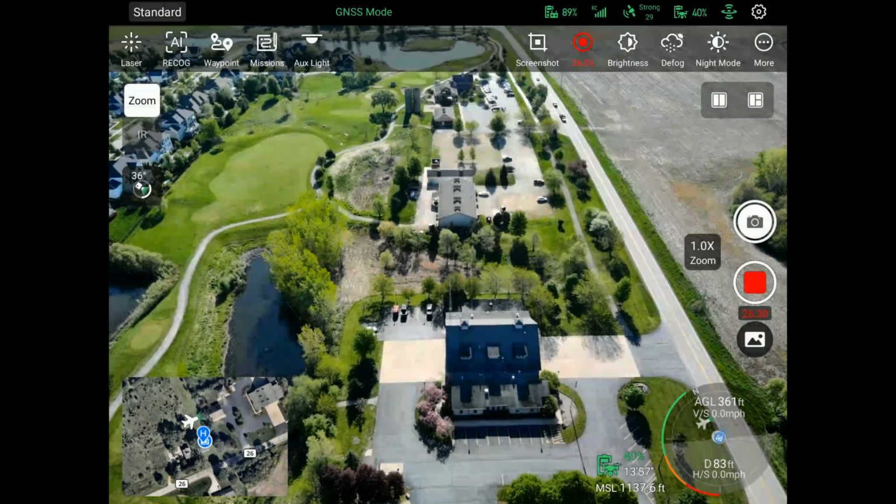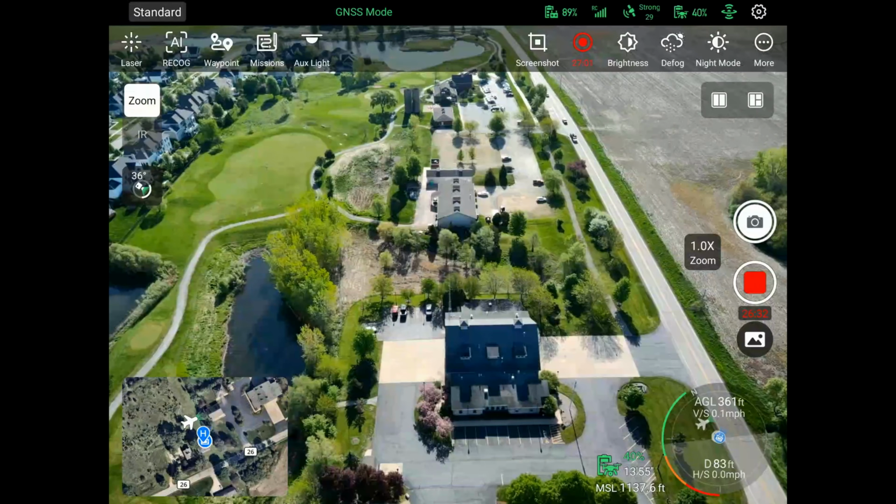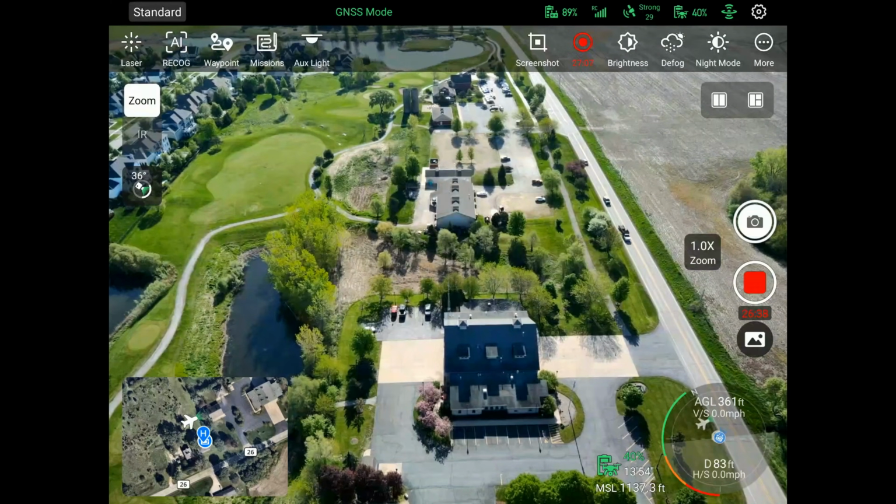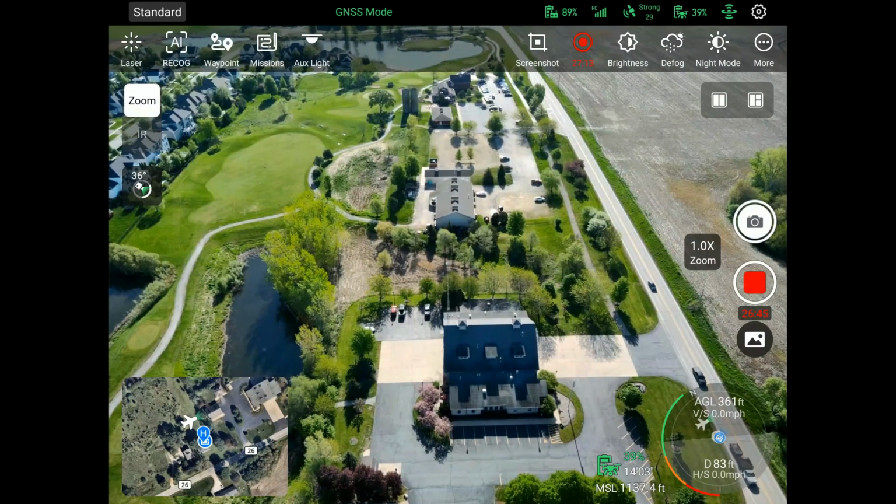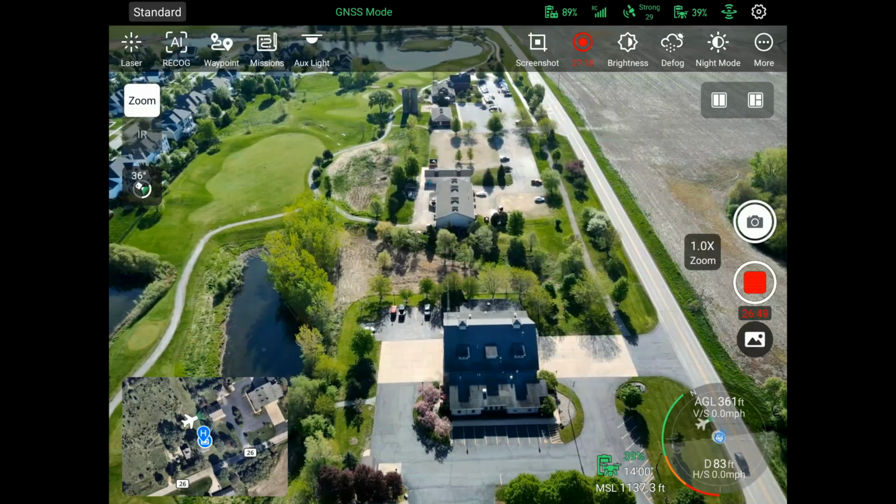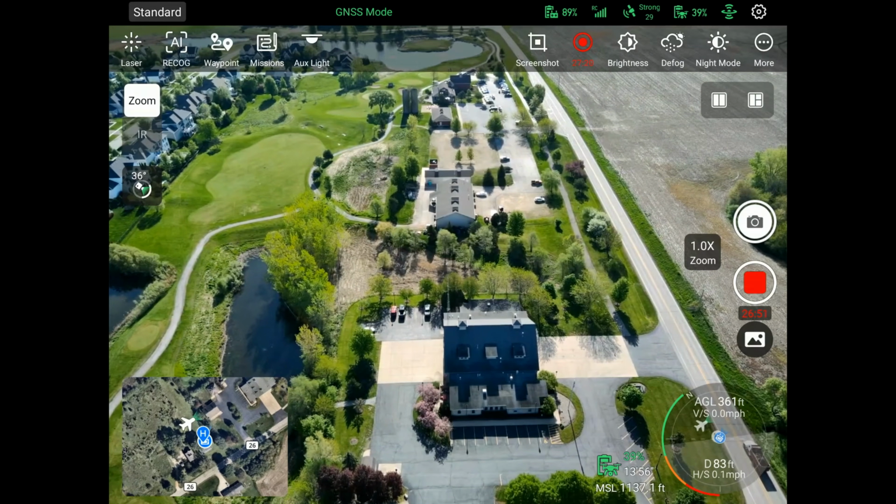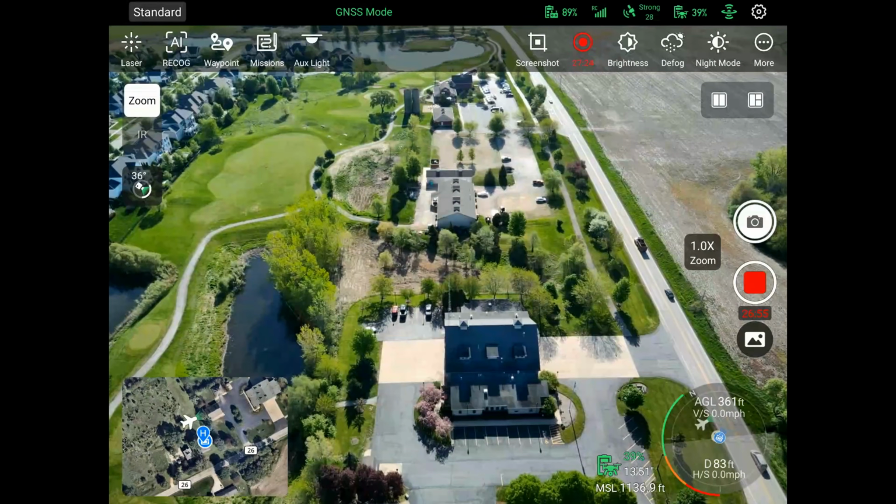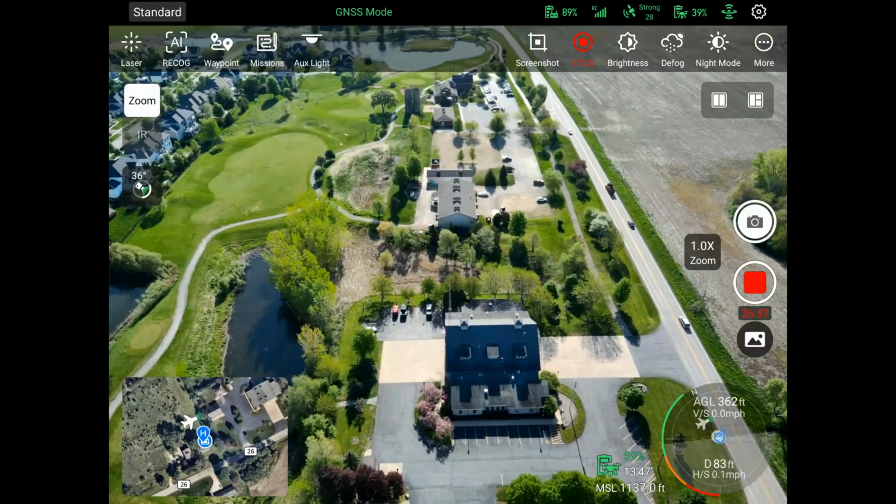Below that, you can see you can take a screenshot of your screen. You can record the screen, which is what I'm doing right now. Adjust the brightness. Defog is literally, if it's foggy out, it's going to help you see through the fog. And then you got night mode. So we'll do a video on night mode later. Want to see how good that does at night. Autel actually has another drone called the Autel Evo Max 4N that's going to be even better for nighttime. That's got a whole different camera on it, but we will come back and do a video on night mode.